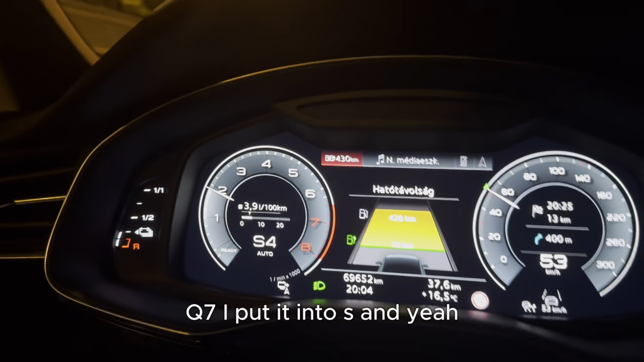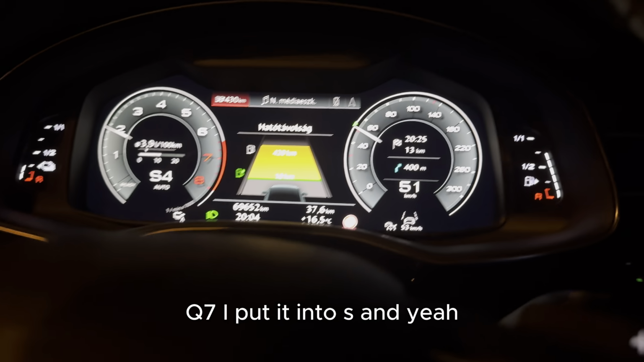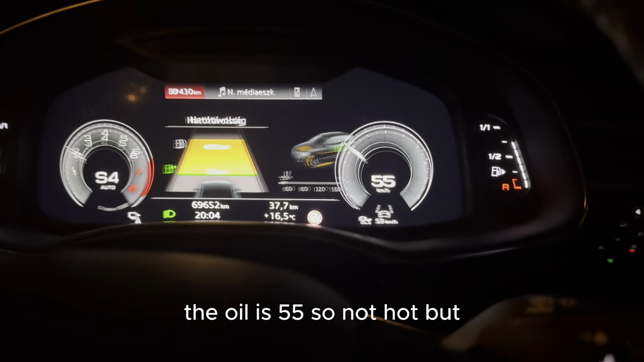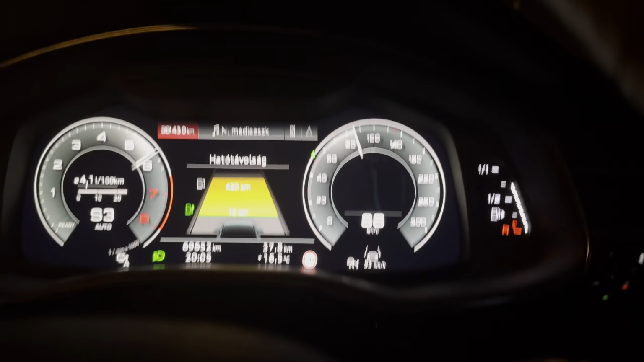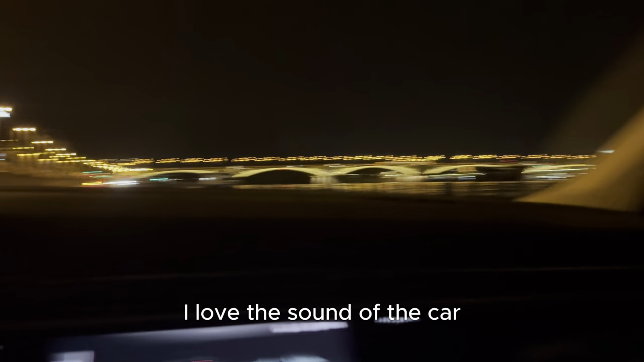Q7, I put it into S, and yeah, the oil is 55, so not so bad, but I love the sound of the car.